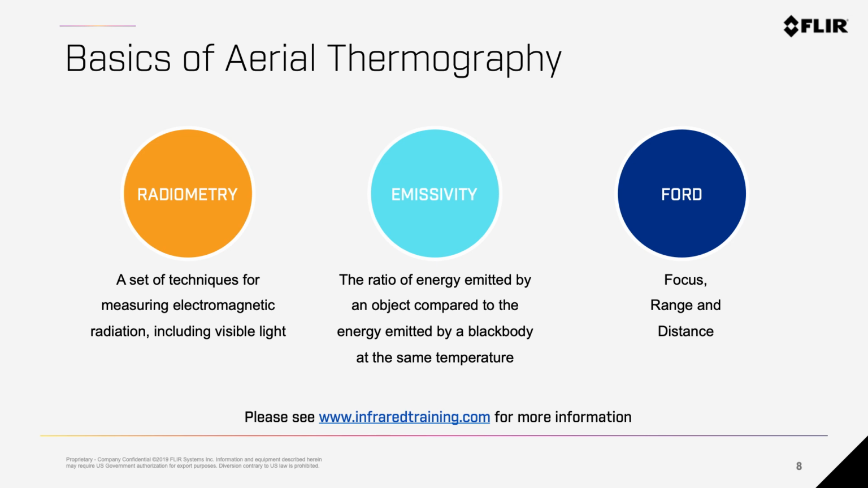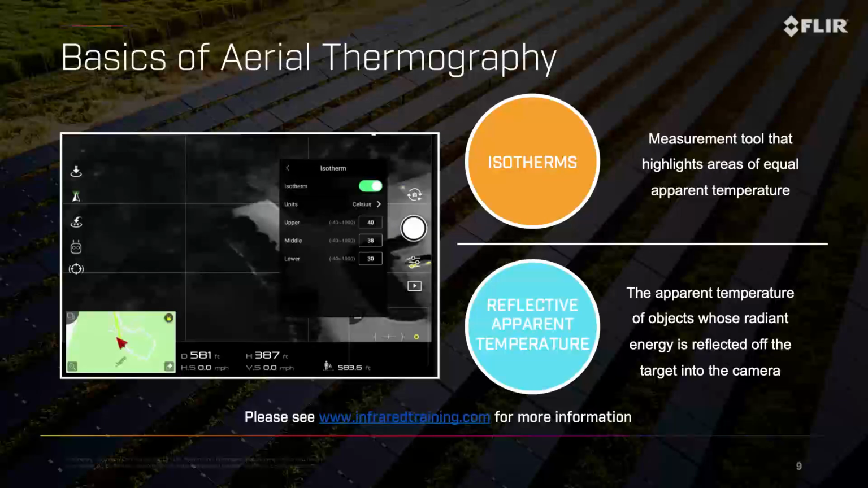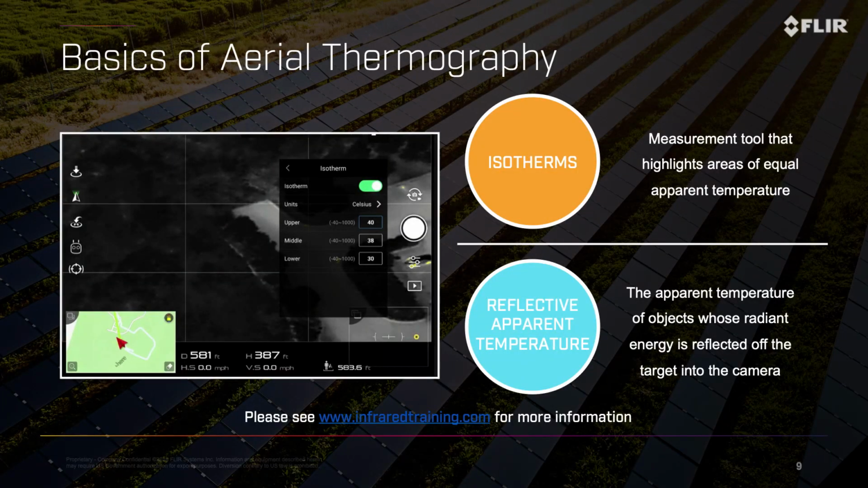These are 3 aspects that cannot be changed in post-processing software, so you have to make sure that you are in focus, in range, and your distance to the target is accurate based on your camera resolution. These are crucial when it comes down to collecting accurate data, and again, these are 3 things that cannot be changed in post-processing. A couple other basics for aerial thermography is isotherms.